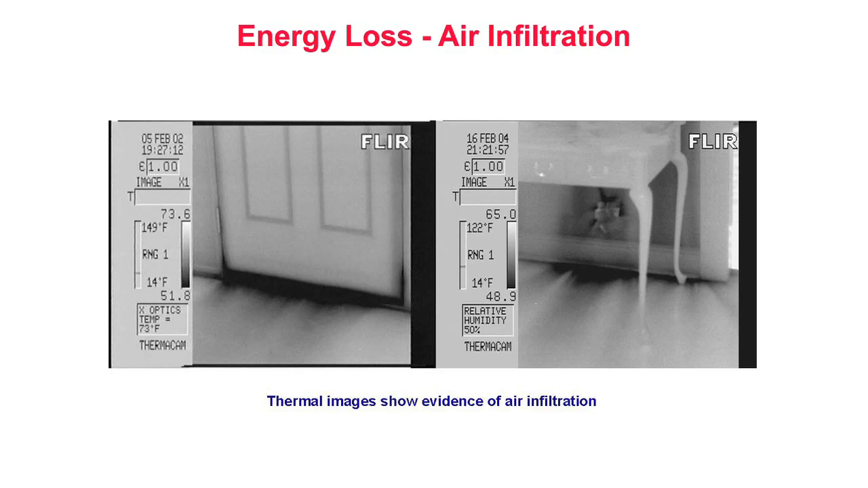The thermal imager does not see cold air. Rather, it shows where the floor is cooler due to cold air infiltration. Once again, thermal imaging can help to detect the cause of comfort and performance problems within conditioned structures.